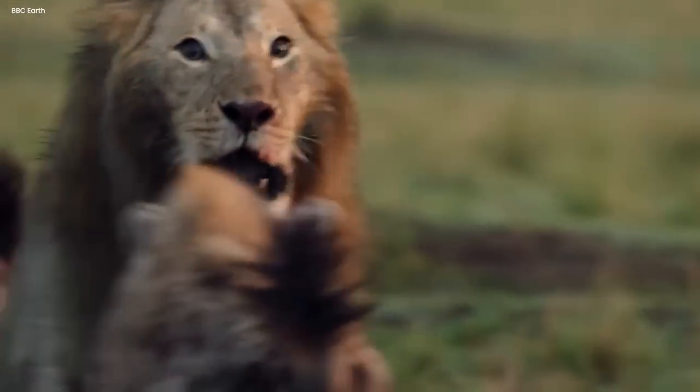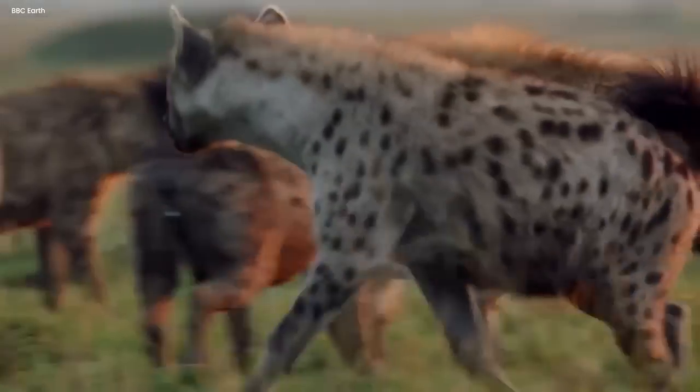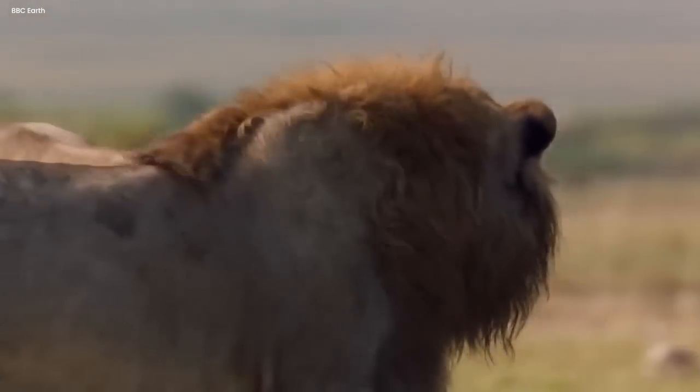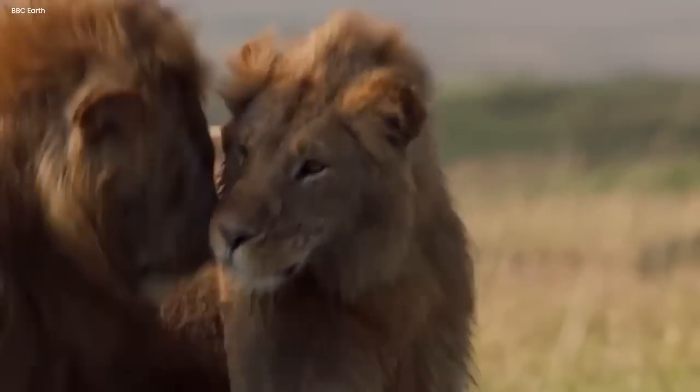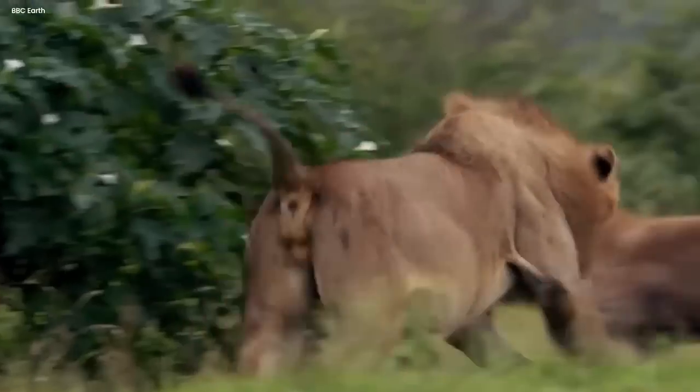The new lion fights off the hyenas, and you can imagine the hyenas scattering, realizing they're outnumbered now. The lion that was trapped gets a lifeline thanks to this unexpected savior. It's pretty awesome how this second lion just comes to the rescue and turns the whole situation around.